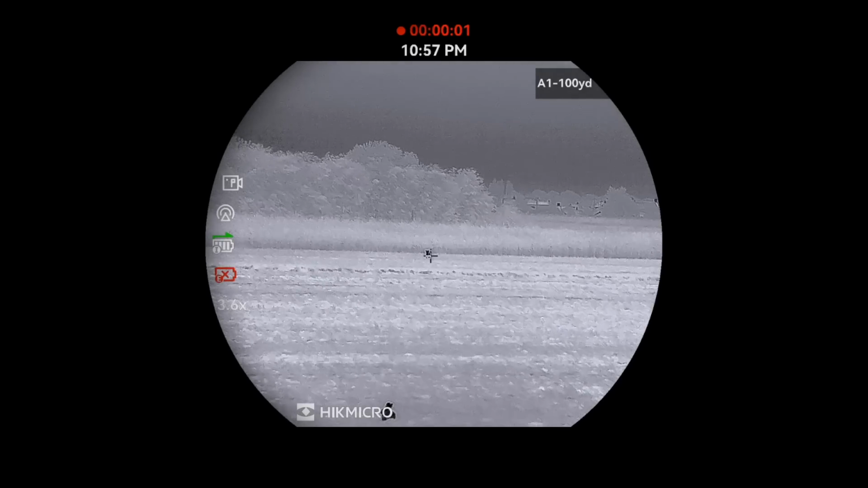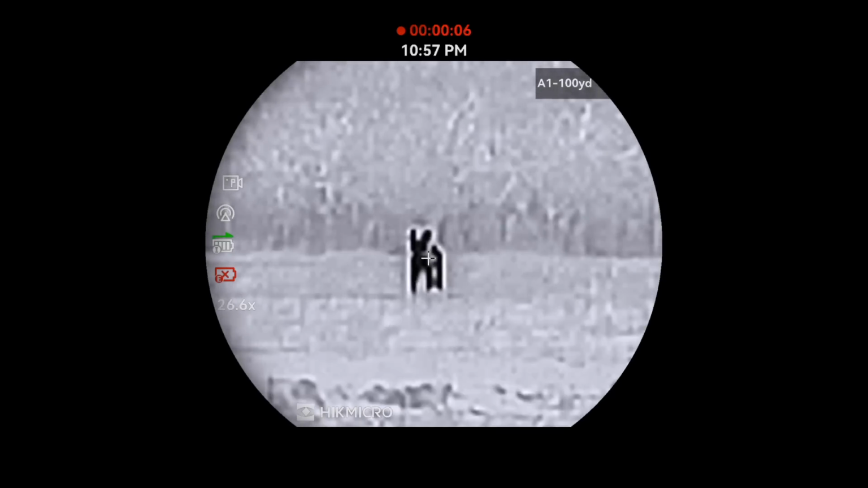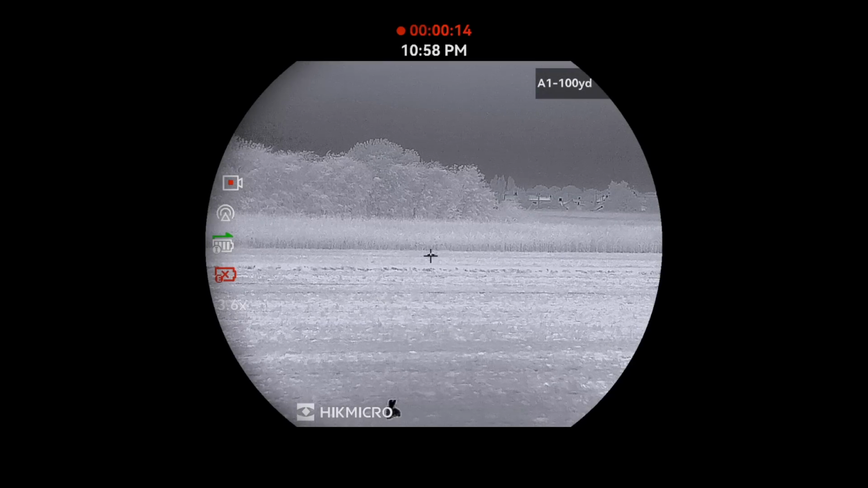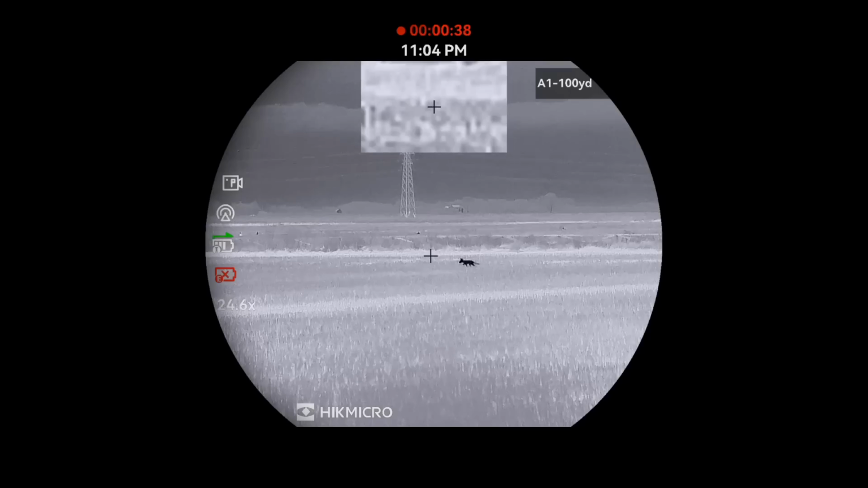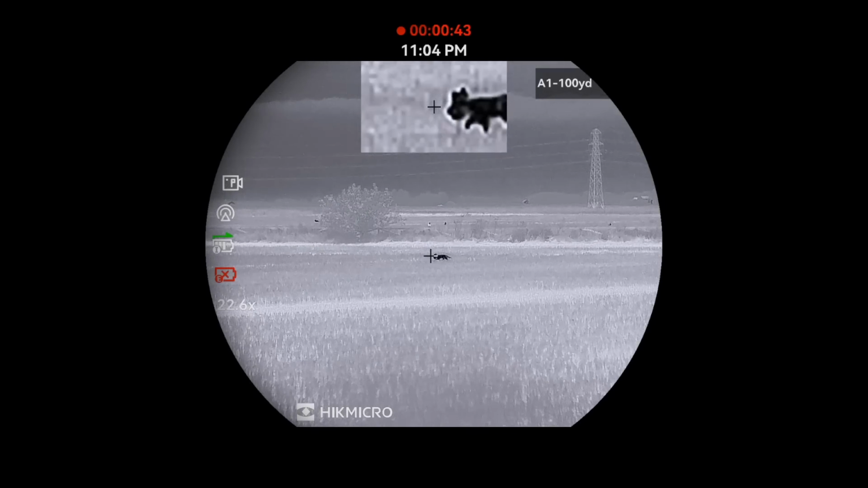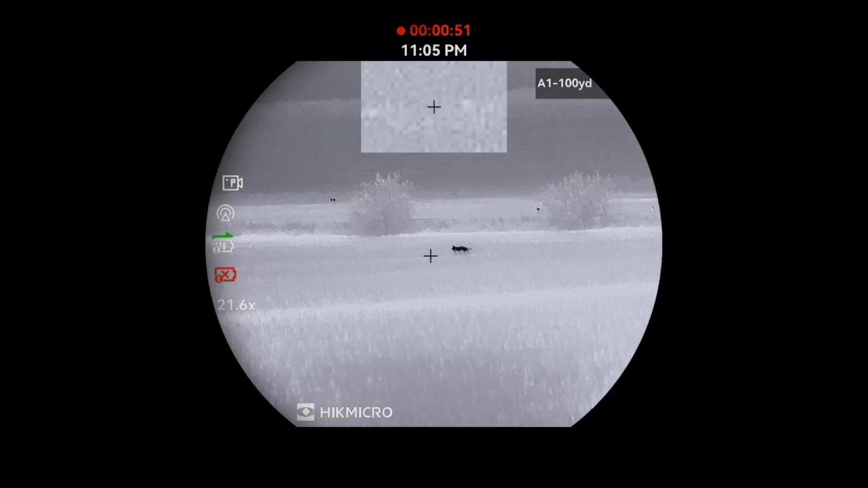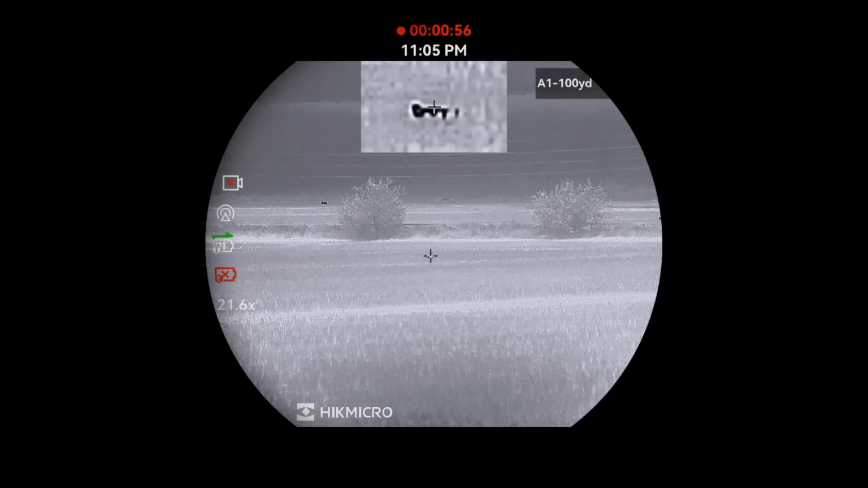As we get back in the Land Rover, we have a fox, this time at 190 yards, so it's time to redeem myself. Fox down on Gedney. Number 6 came in the form of a dog that did not want to stop, so I calculated a moving shot on him at about 160 yards, though it did require a follow-up. Yeah, got him on the move.